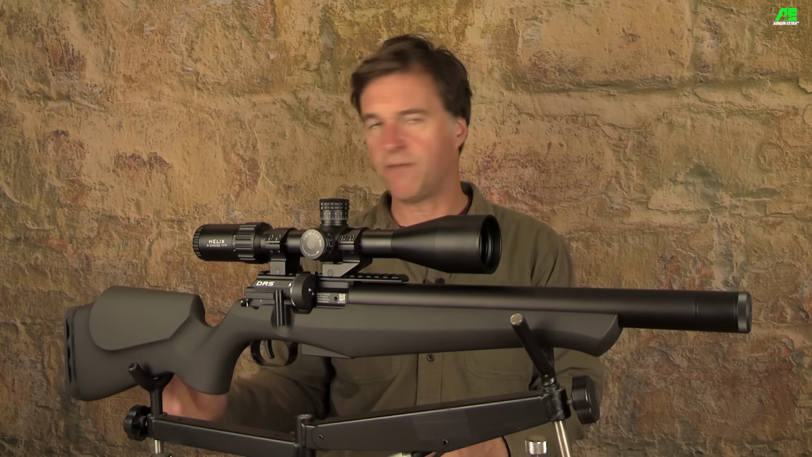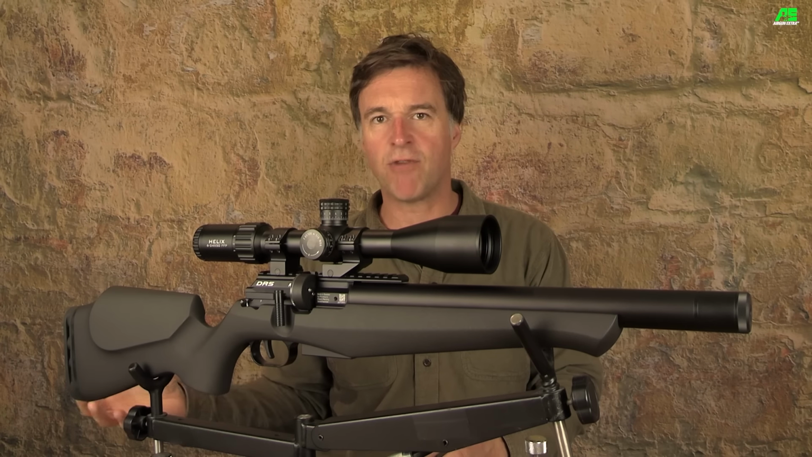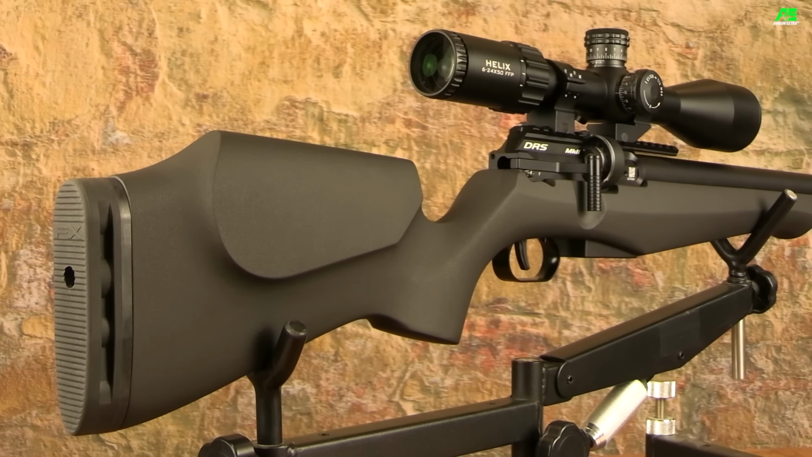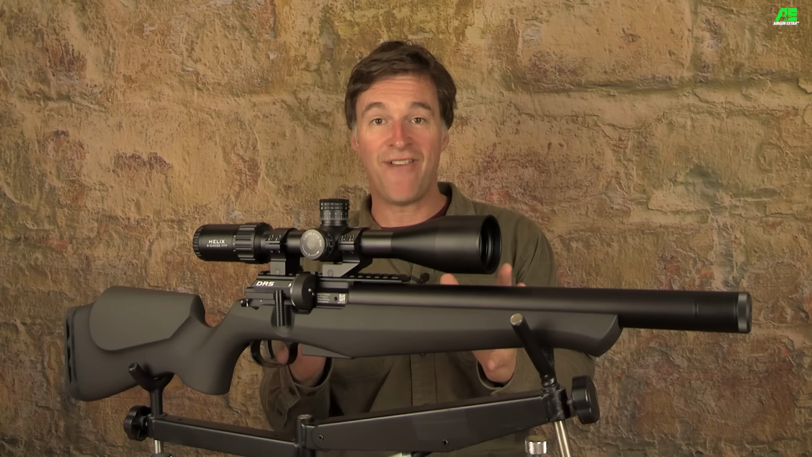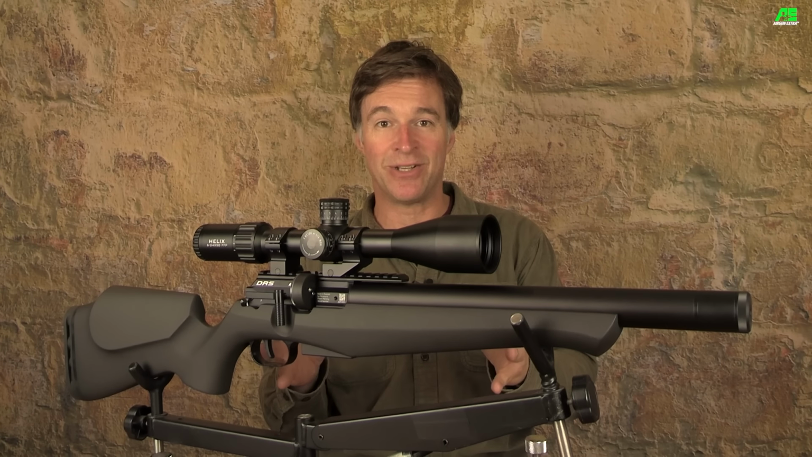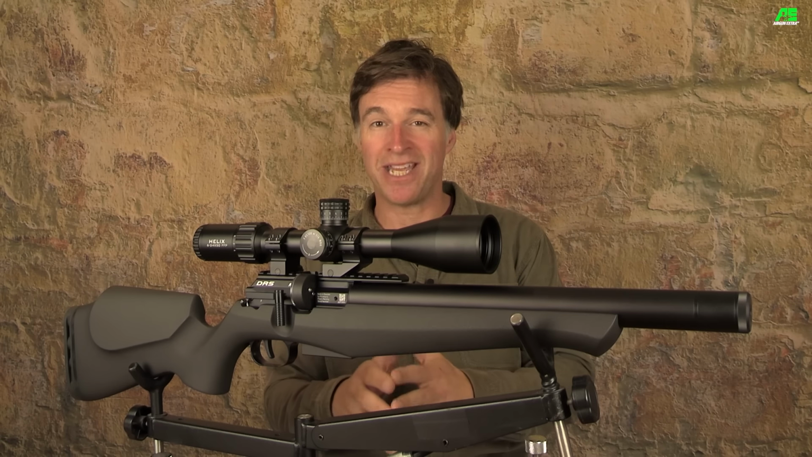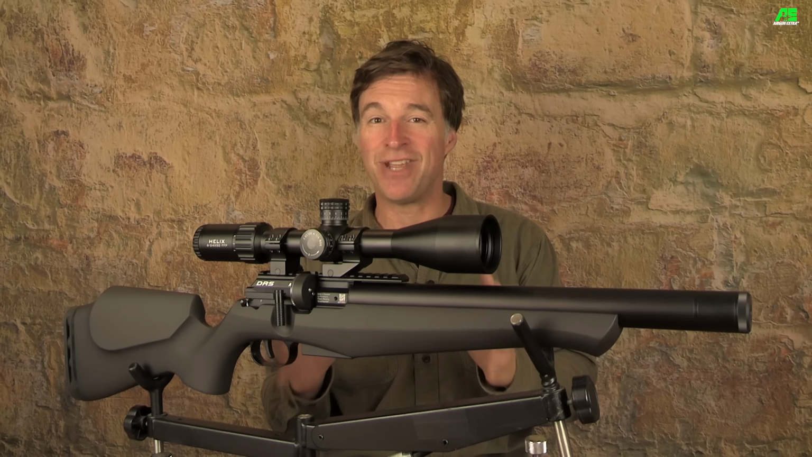The cheek piece is very clearly defined, and it's got a nice high profile which ensures good eye scope alignment. So the butt of the stock is finished with a fairly basic rubber pad, but it's nice and squashy and really grips to your shoulder when you've got the gun mounted. This is a very tidy looking airgun, and the finish of the metalwork is immaculate throughout, and if my Mark I is anything to go by, it should stand up to pretty heavy use.